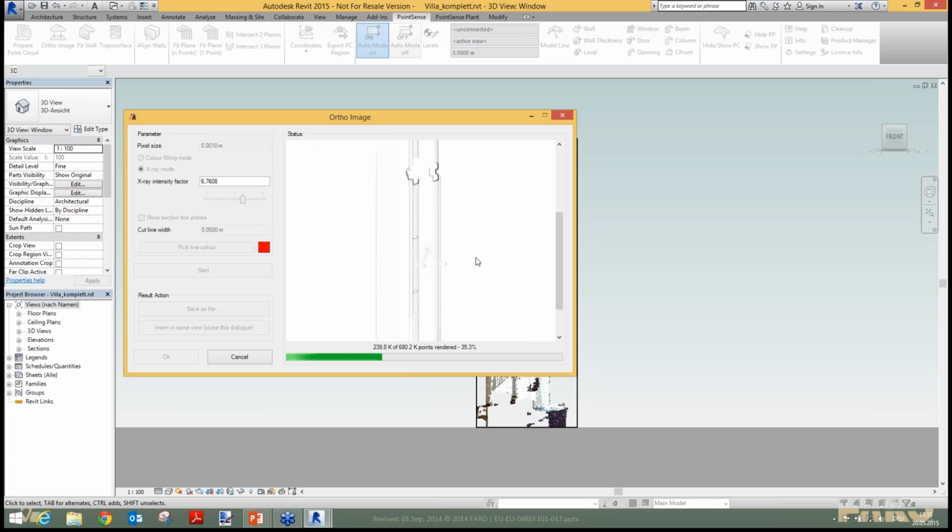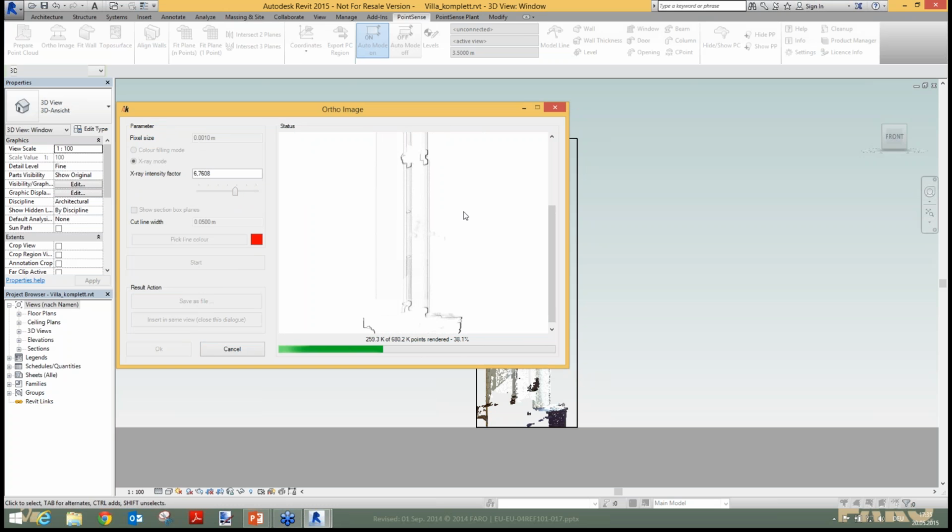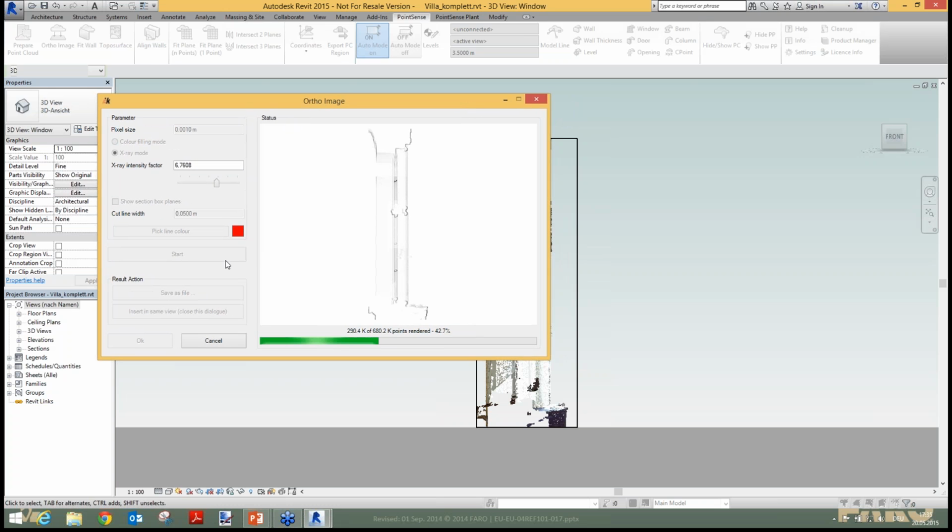That takes several seconds to create an ortho image, depending on the number of points inside this section box. You can use this feature in the 3D view, and you can also use it in any planar view, and for that you also have the option to insert the resulting picture directly into your view. This is not possible in the 3D view because Revit doesn't allow using images in the 3D view, but for any other kind of view you can directly insert this.